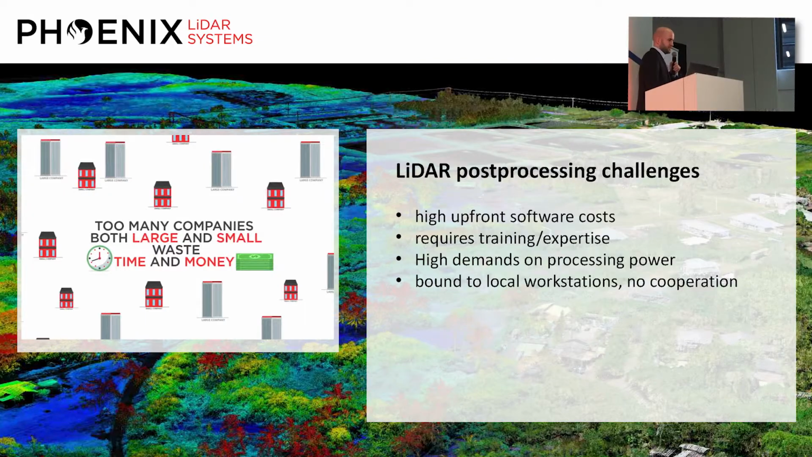And we saw a trend that the smaller the company, the more likely they are going to struggle with LiDAR post-processing. As opposed to photogrammetry, LiDAR post-processing is a slightly more involved process, just because of the dynamics of the solution involved. There is a bit of expertise required, so especially if you're not from a geodetic background, you don't necessarily understand the datums, projections, and whatnot. So that adds a bit of a learning curve. It also adds high upfront software costs.